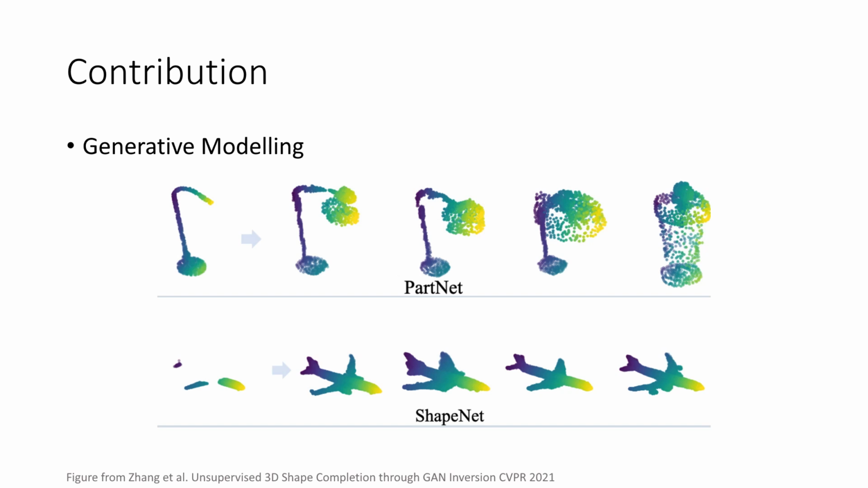Existing methods leverage a one-to-one deterministic mapping to complete a partial shape. However, recovering missing geometry corresponds to a one-to-many stochastic mapping, since a single incomplete object observation can correspond to multiple valid completions. So we propose the first generative formulation of the problem.